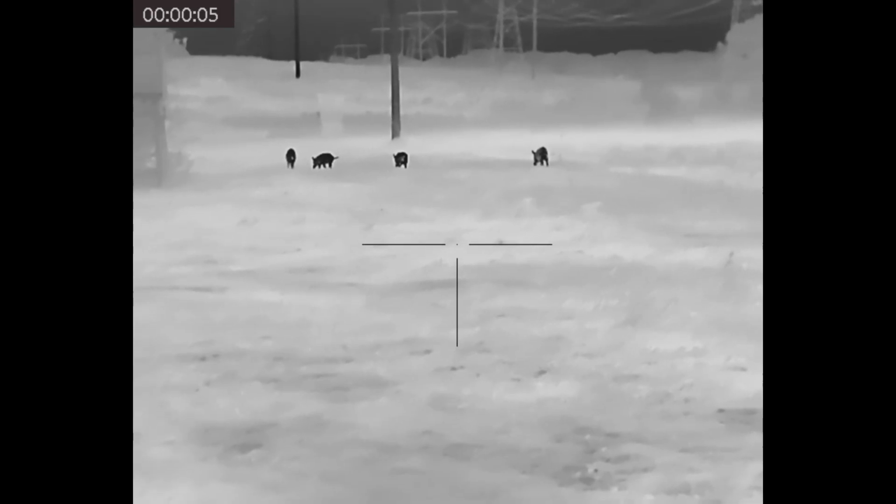And I failed to mention, I want to mention this: AGM comes with a 3-year warranty. So bumper to bumper warranty. I think most of y'all know that. We've talked about AGM products before, but just wanted to throw that out there.